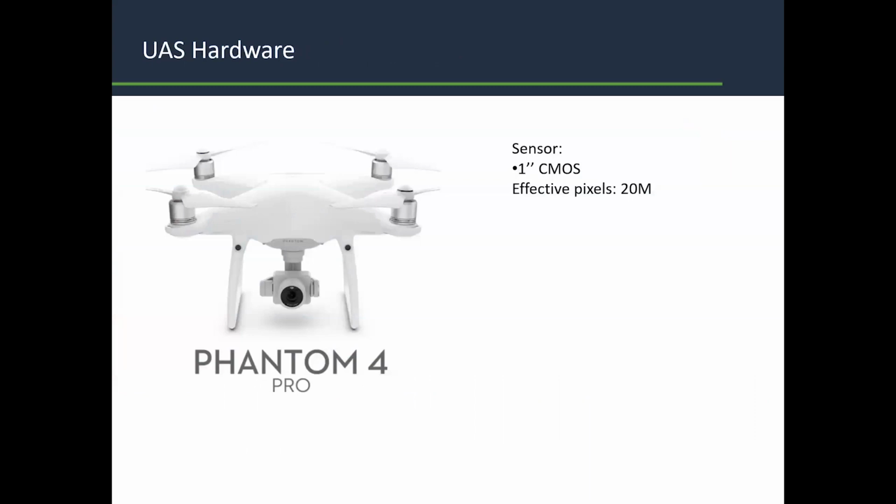And then again, on the drone side of things, something everybody's probably familiar with is the Phantom 4 Pro. The biggest thing to take note of when we're talking about UAS and photogrammetry is the image sensor. This has a 1-inch sensor, so it is a very large sensor compared to a lot of drone hardware out there. As far as the actual resolution, this is a 20 megapixel camera. But that large image sensor is what allows you to capture the fine detail that you're going to see here.